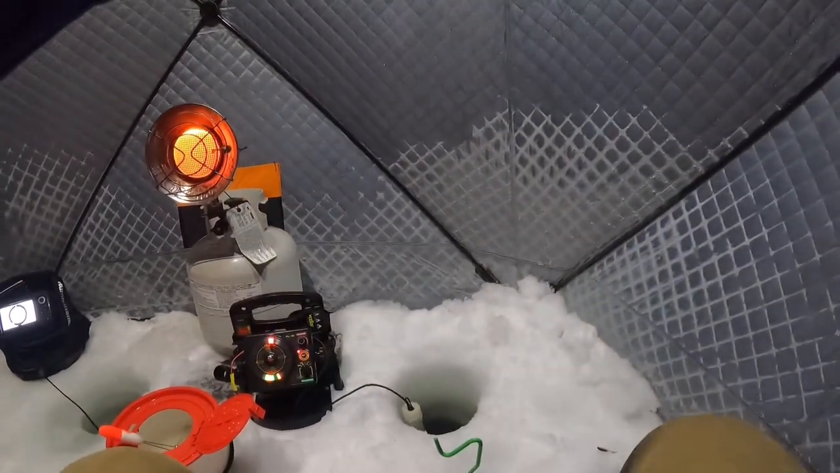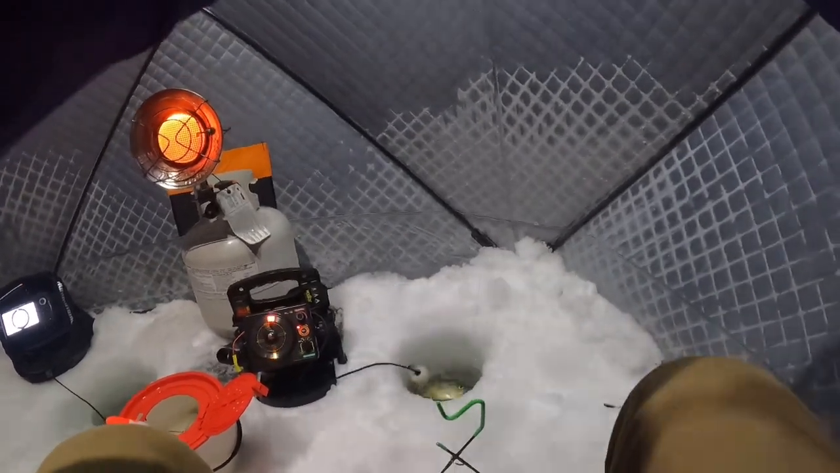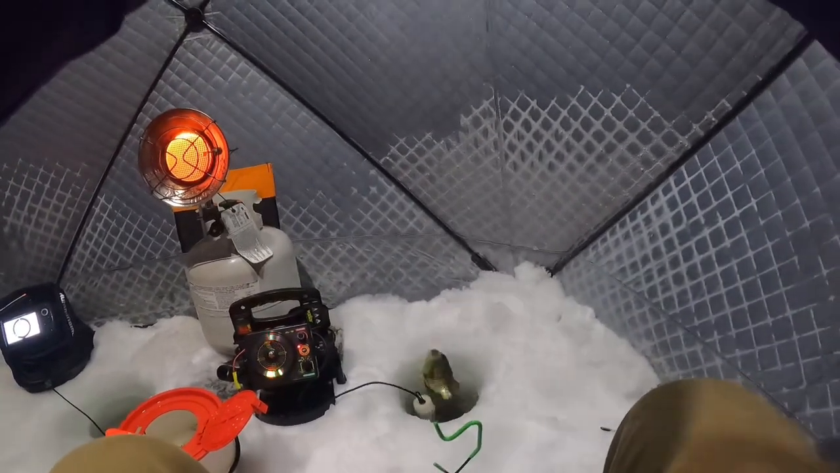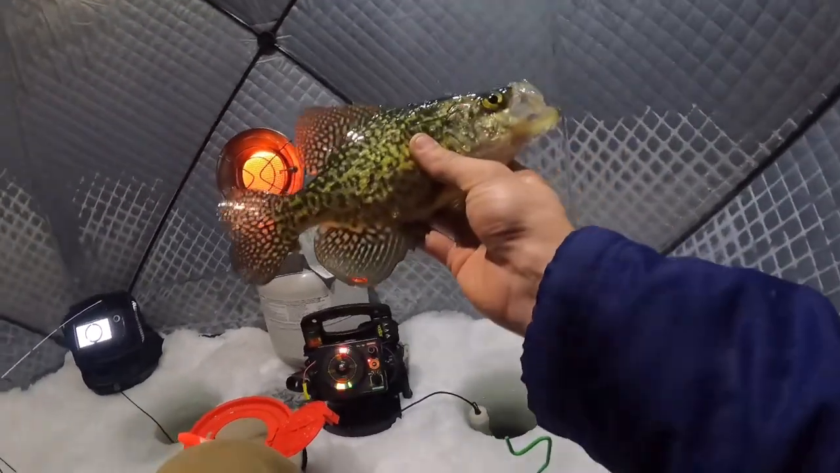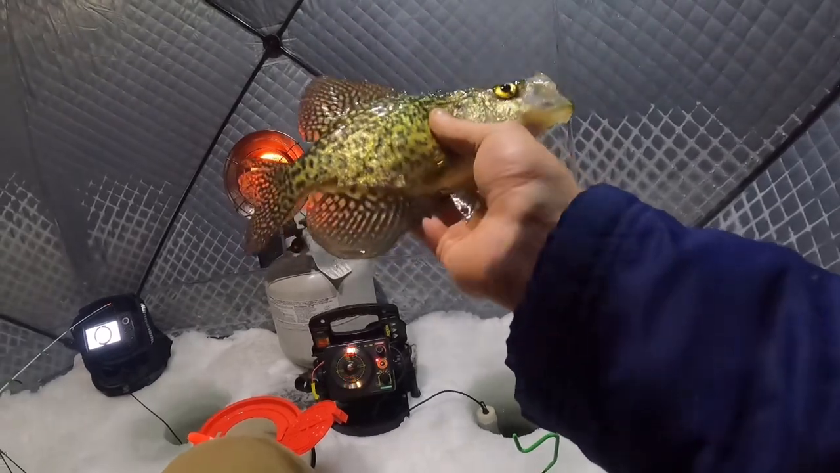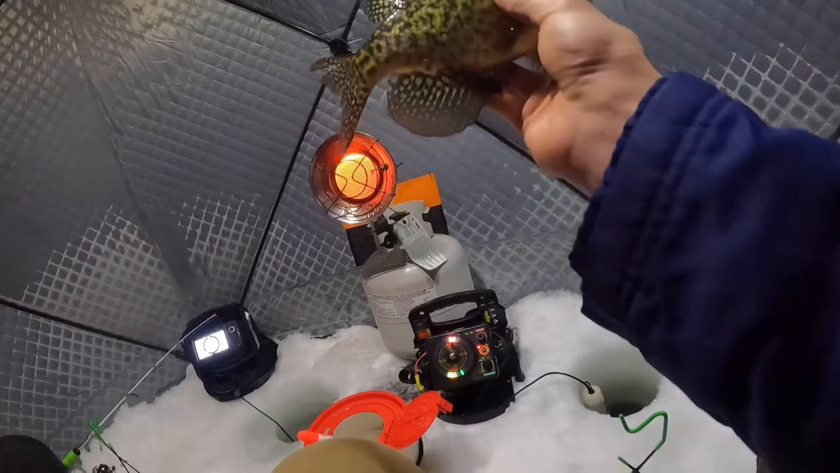That must be a bigger one, huh? You tighten the drag too. Decent. Yeah, that's a nice size one. He swallowed that. Look at his tail, dude. He's been through some trouble.